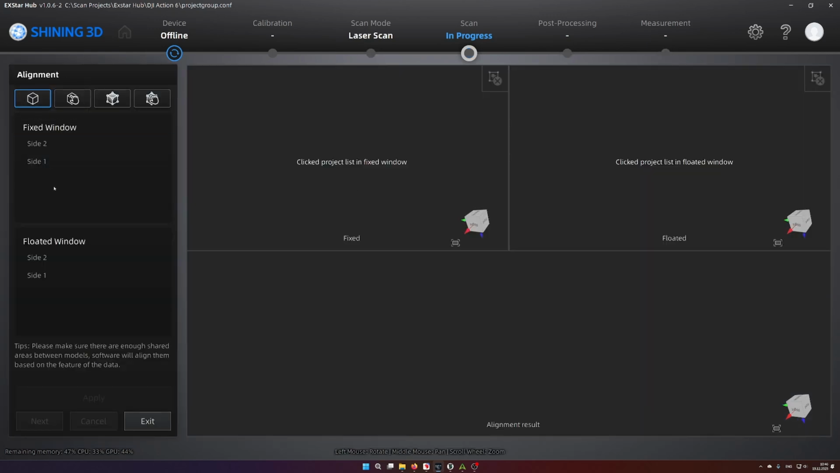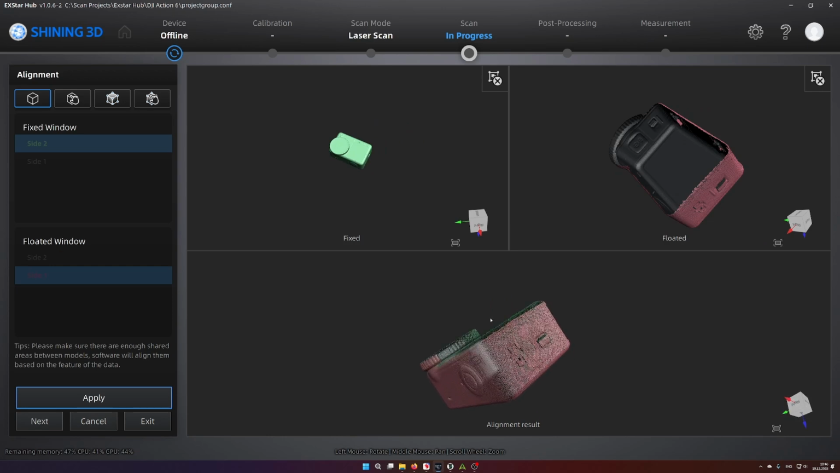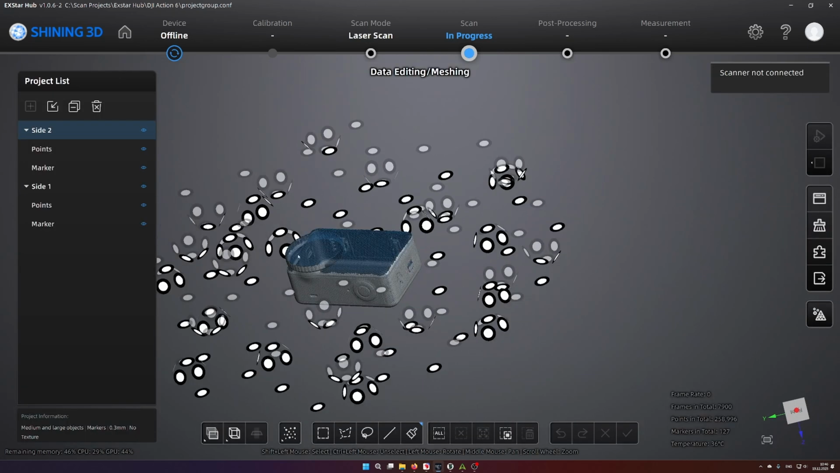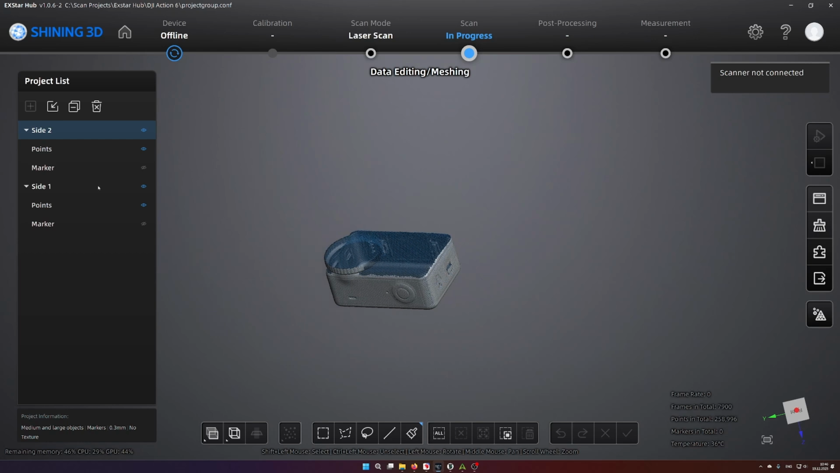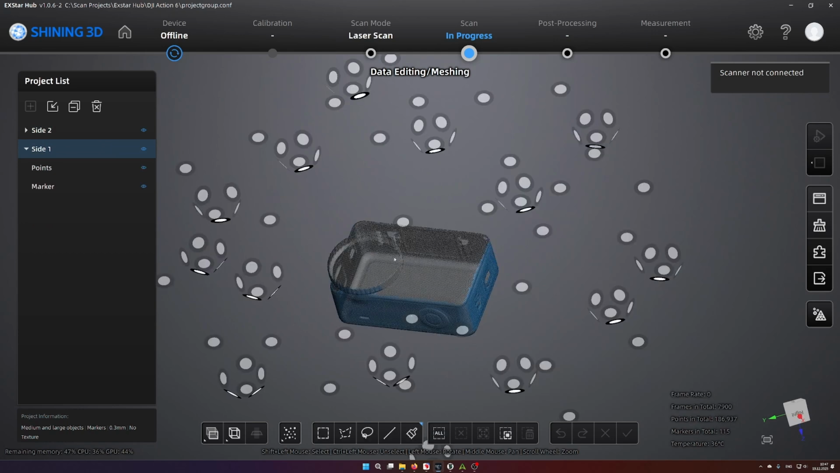So we can just use the alignment. Fixed window will be 1. No, I will actually use fixed window 2, so I already have a gist of alignment. And then you have to select the floated window, it's side 2, and I can hit apply. And as we can see in the bottom window, it aligned perfectly. So there is no need to do manual alignment again. So I just can exit, and what's quite nice, you still have the separate scans or separate files, but they are aligned to each other. So you can hide one of them or edit the other one.